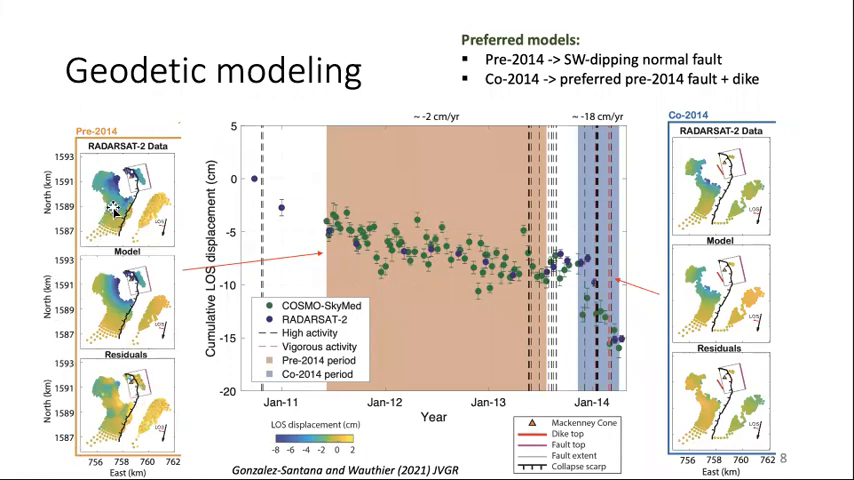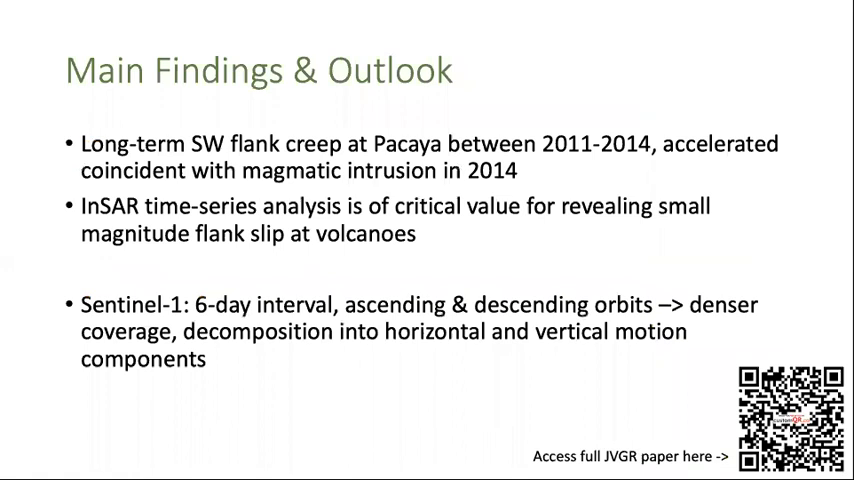We found that the pre-2014 displacements are best fit by a southwest dipping detachment fault, and that the co-2014 displacements were best fit by the same fault and the addition of a dike intrusion, with strike and location close to the eruptive 2014 events. Finally, through static stress changes modeling, we found that dike intrusion could have facilitated slip on the model detachment fault, explaining the faster slip rate during the 2014 eruption, and that fault slip itself can also facilitate further dike intrusion. In conclusion, through InSAR time series analysis, we were able to reveal southwest flank creep at Pacaya that is accelerated during magmatic intrusion.